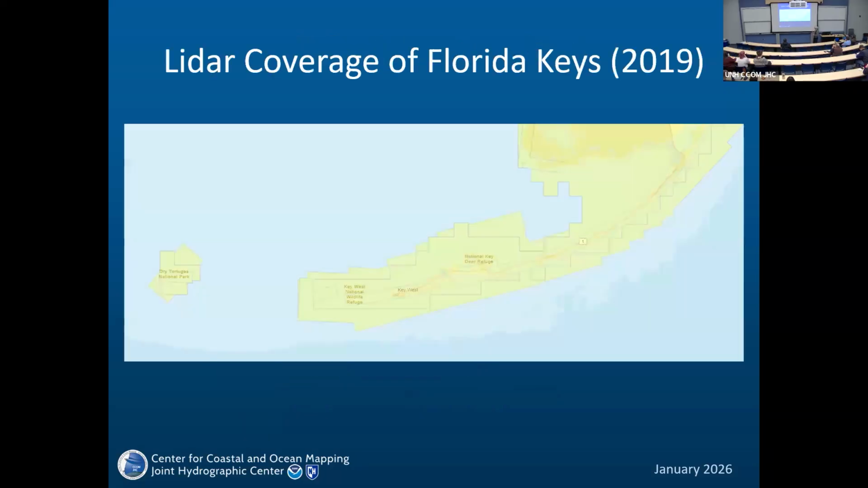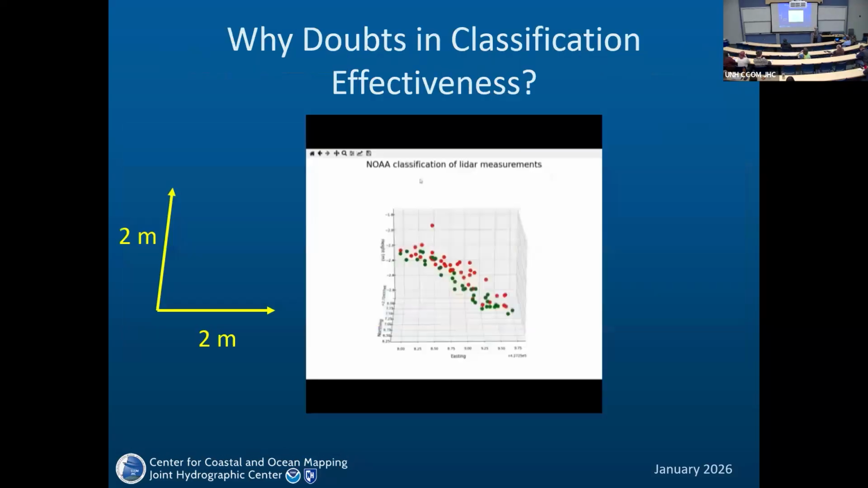The data sets were taken in the Florida Keys area in 2019. It was a very thorough survey of this area after Hurricane Irma, and that's what we concentrated on. So why did we have doubts about the classification effectiveness, let's call it effectiveness, not correctness, done by NOAA?